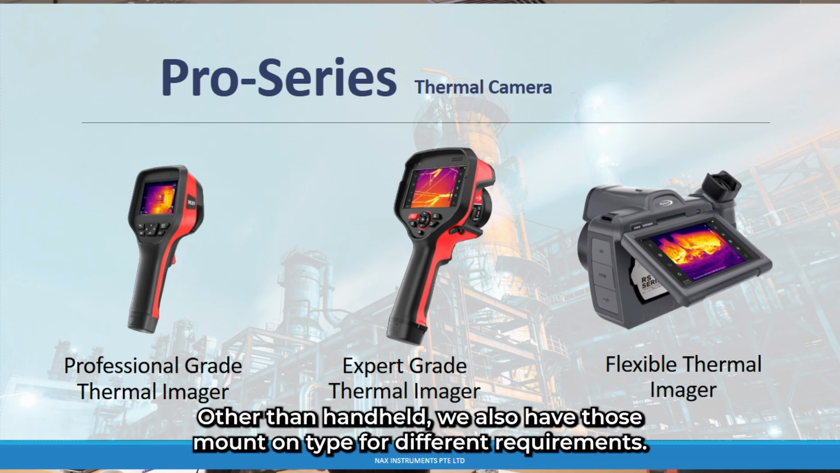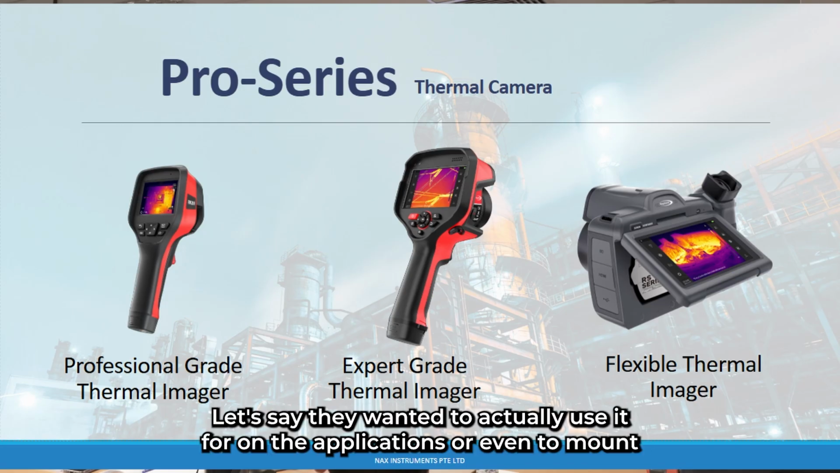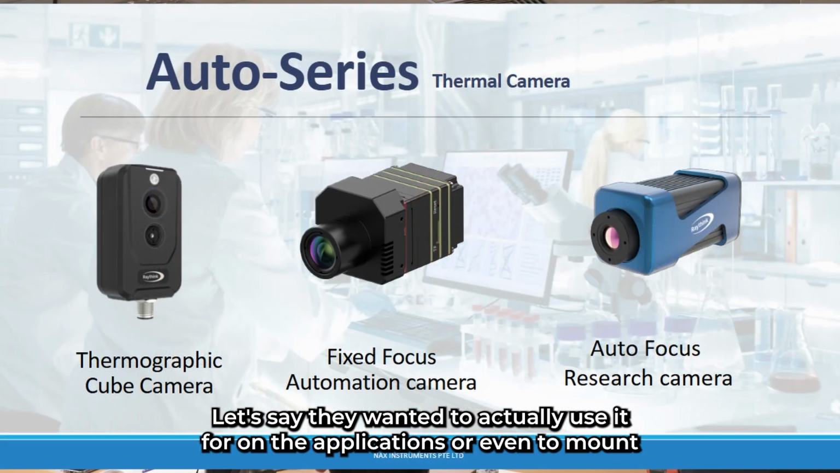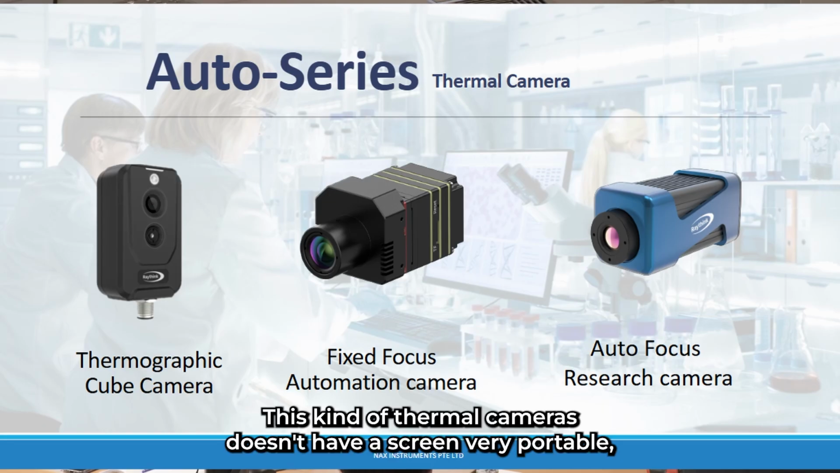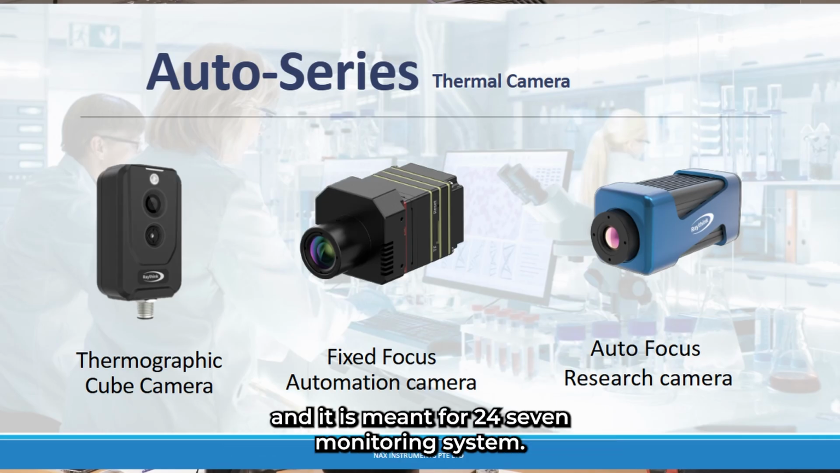Okay? Other than handheld, we also have mount-on types for different requirements. Let's say they want to use it for R&D applications or to mount it to their electrical applications to identify the temperature over time. This kind of thermal camera doesn't have a screen, is very portable, and is meant for 24/7 monitoring systems.